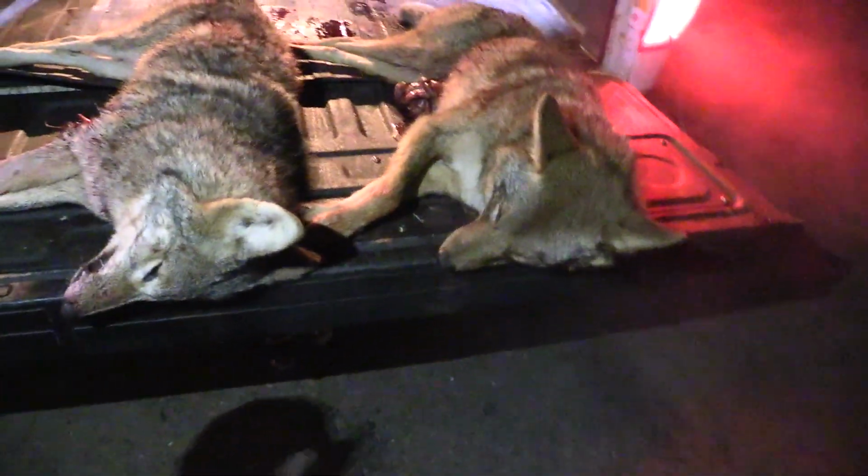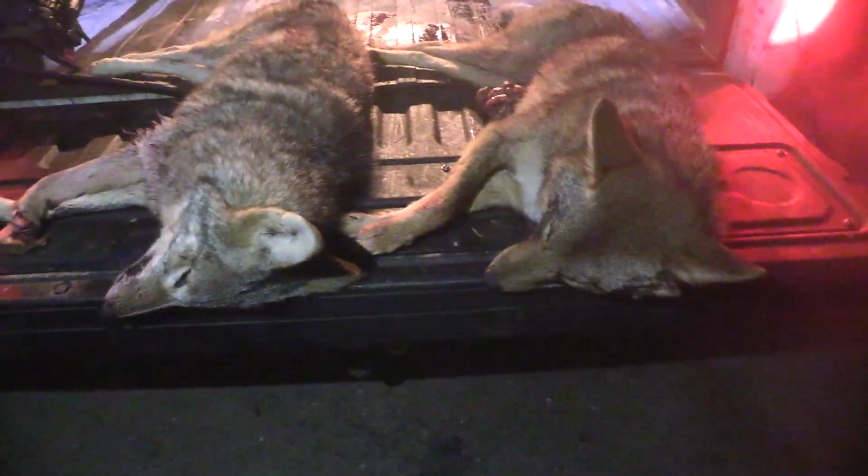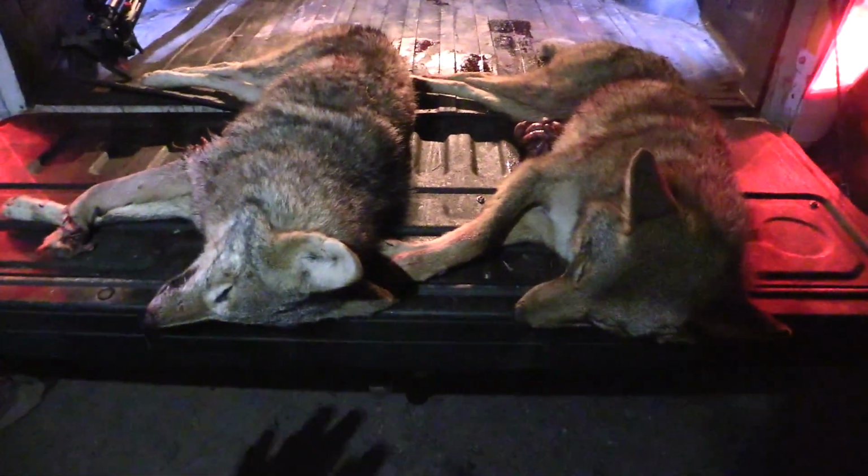But at the end of the day, we've got two coyotes in the back of the truck, which is always a good sign. You gotta love it whenever you get a little bit of a plan that comes together. Temperature's definitely dropping. It's getting down into the 20s right now, so we're getting ready to call it a night, and everybody's loading up, heading out. But man, what an awesome way to end the night. Bunch of coyotes coming in, bunch of coyotes howling. First couple places we went to was a little bit of a struggle, but able to scratch out two late season February coyotes. Gotta love it, guys.